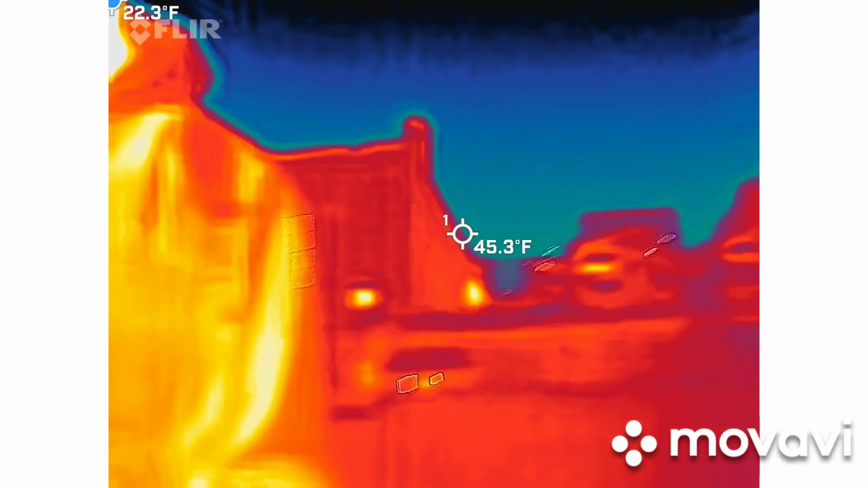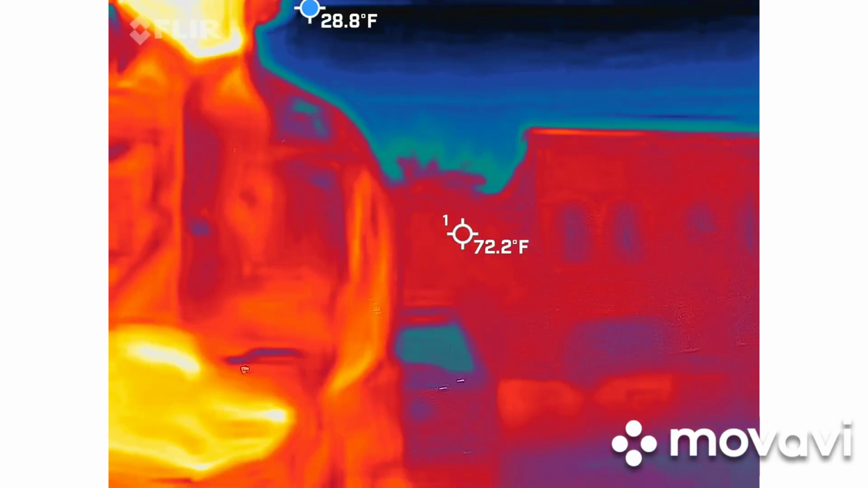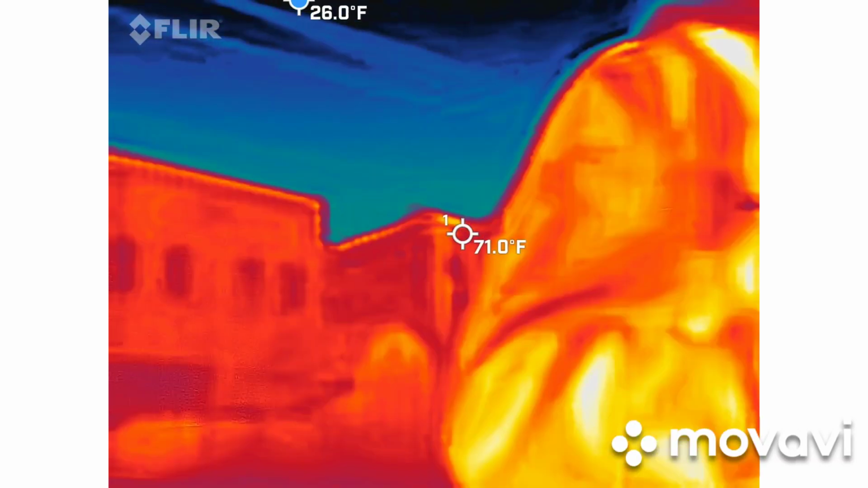Let's walk away from. Looks like he's just going into his car. Just be careful not to film him. Yep.